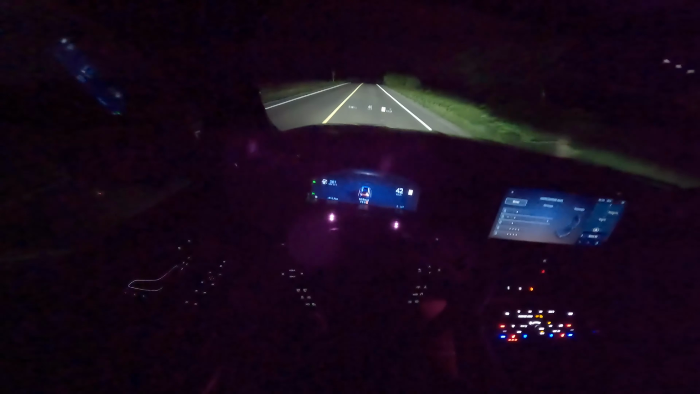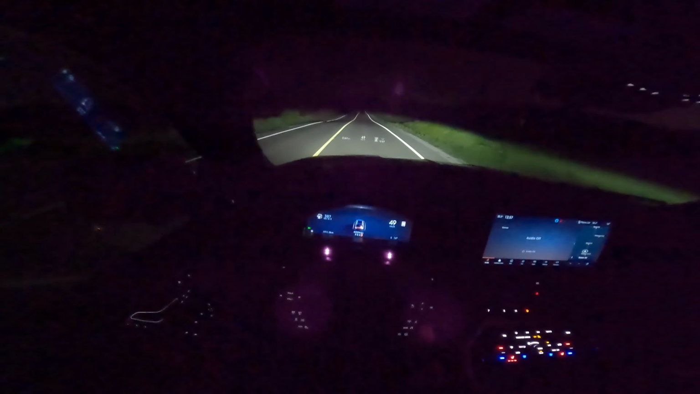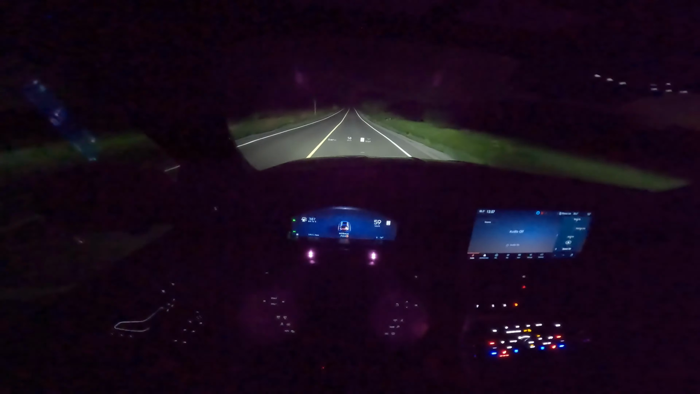Quickly compare high beams to no high beams. So let's turn off the things. And regular headlights, high beams, headlights, high beams, headlights, high beams. Turn on the automatic once again, and they fade on, as you can see.